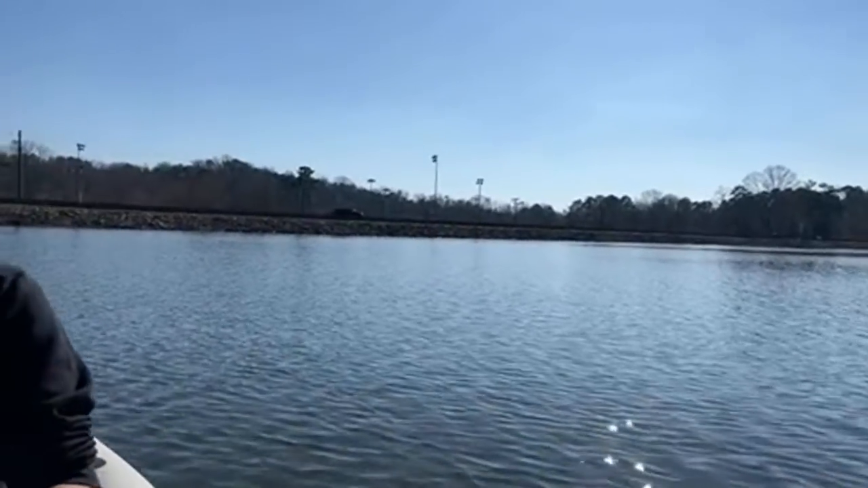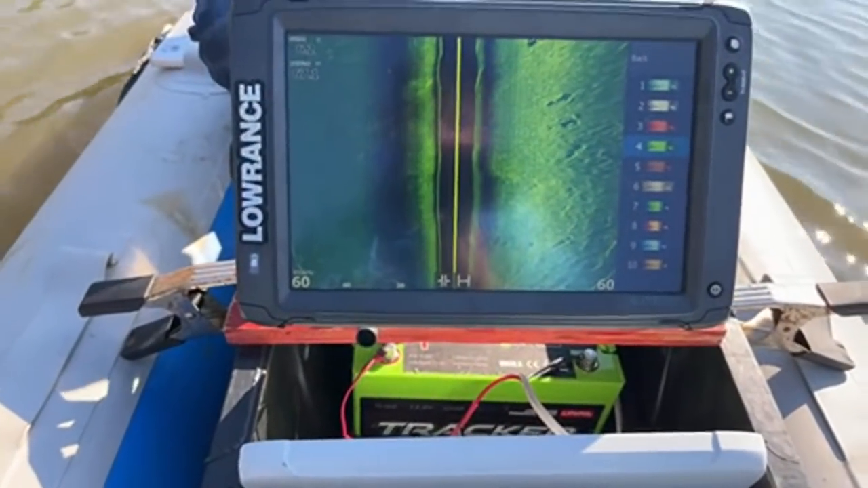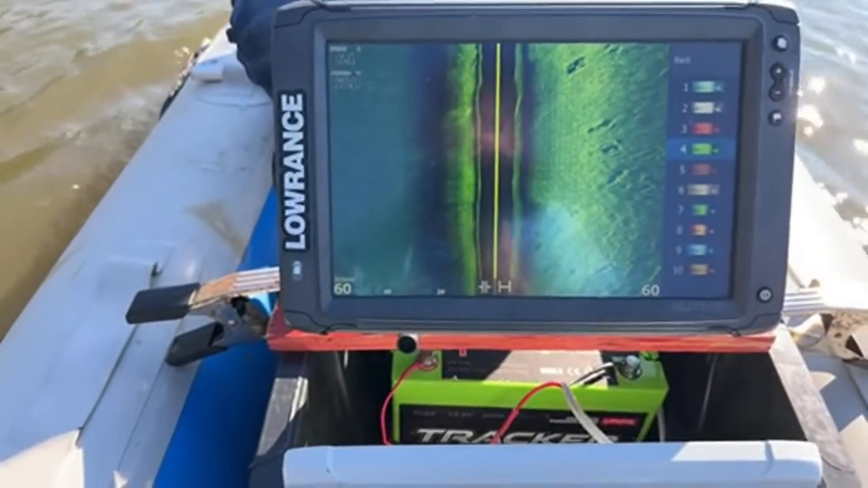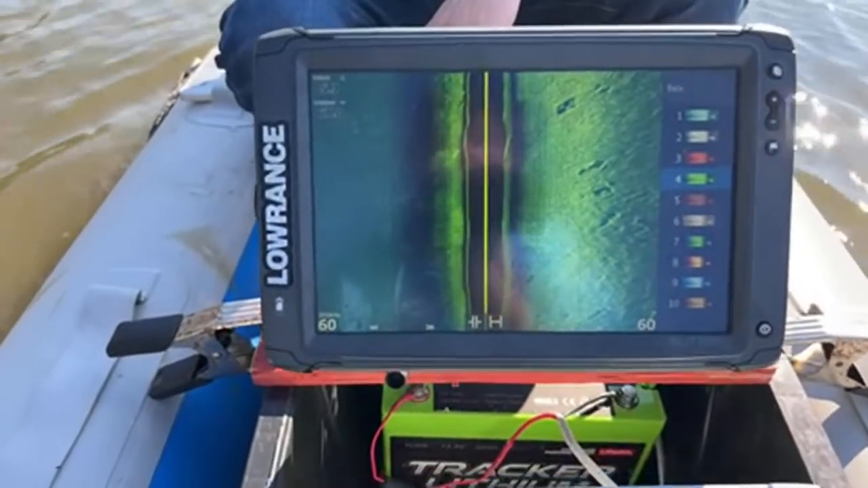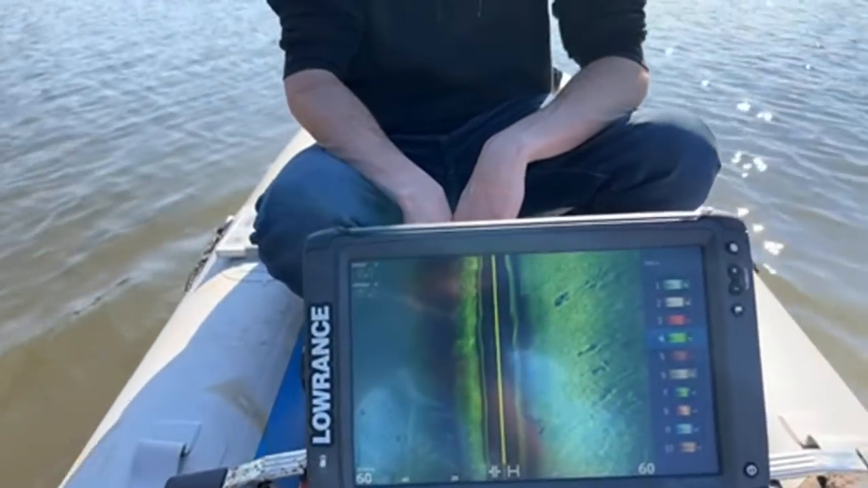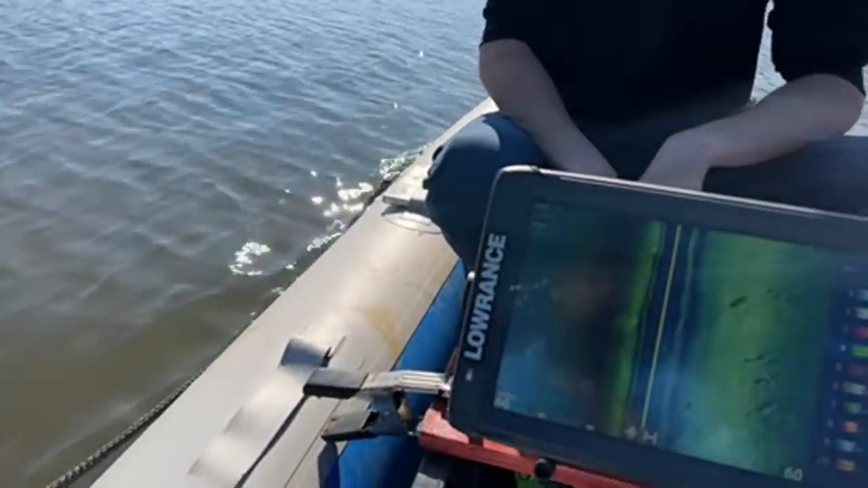Look, okay, we're getting right by the road. All right, and this right here is, as you can see, 5.6 feet, 5.2 feet. I'm gonna scan this far off of the road.